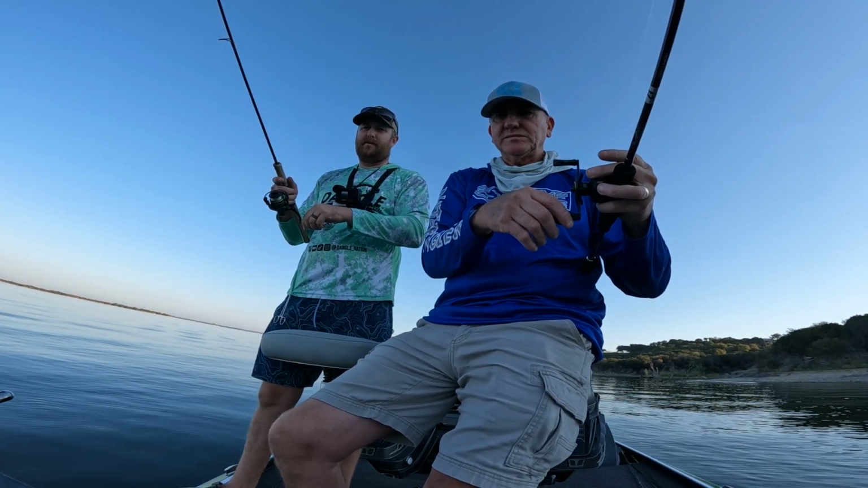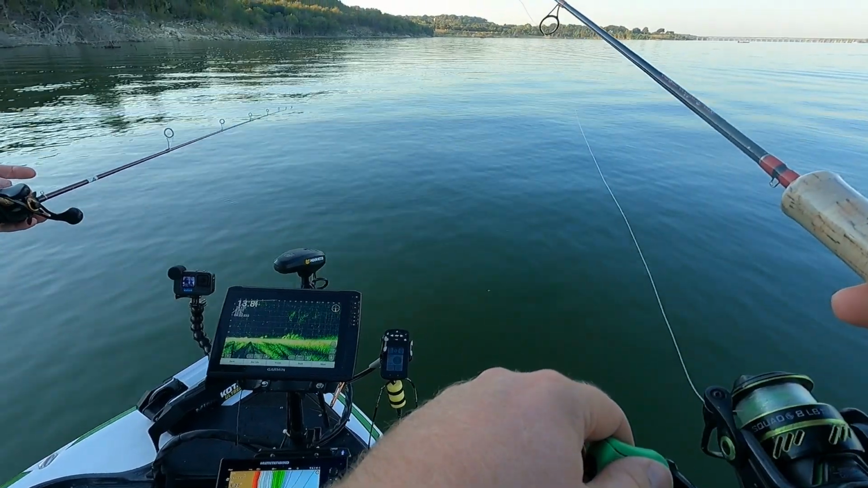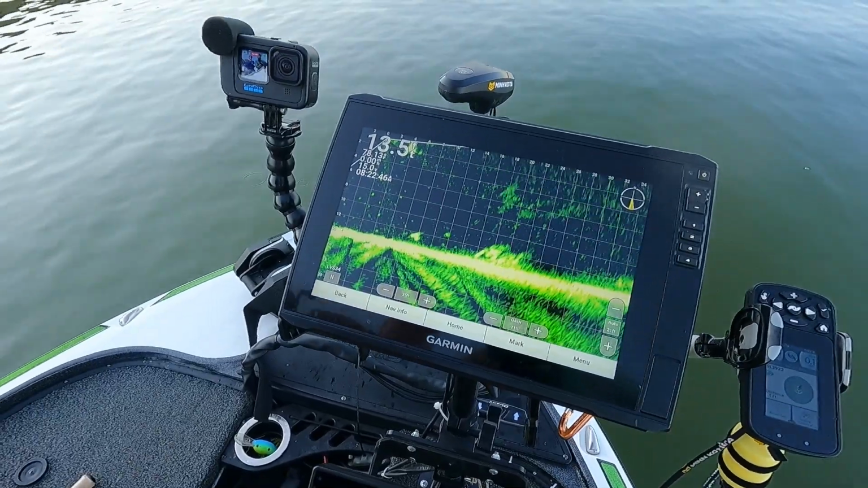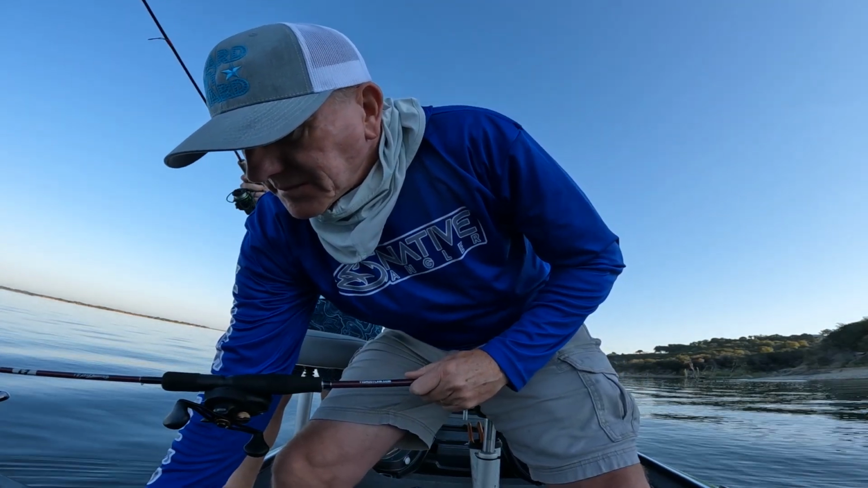I got one coming up to me already. Oh, he hit it, golly. So I keep short striking, which means they may be smaller fish. You guys see I have that one follow me right there? See him follow me up, and then I pop it. See a fish chasing me? It's usually a sign of smaller fish.